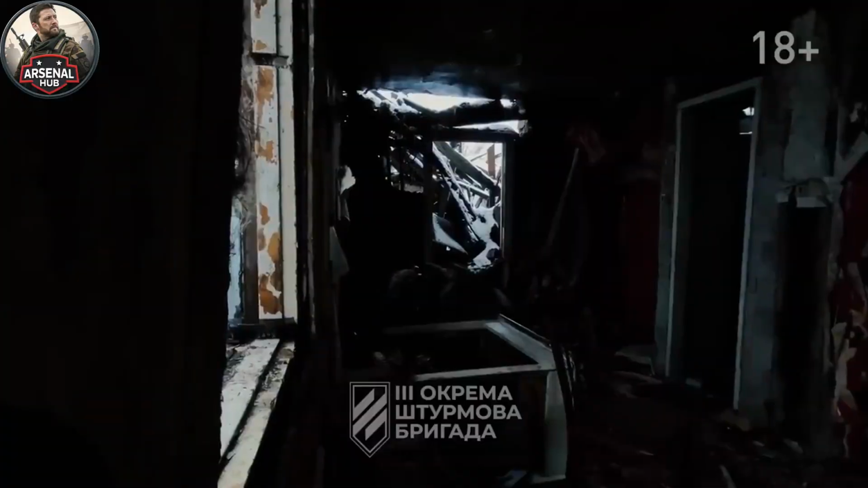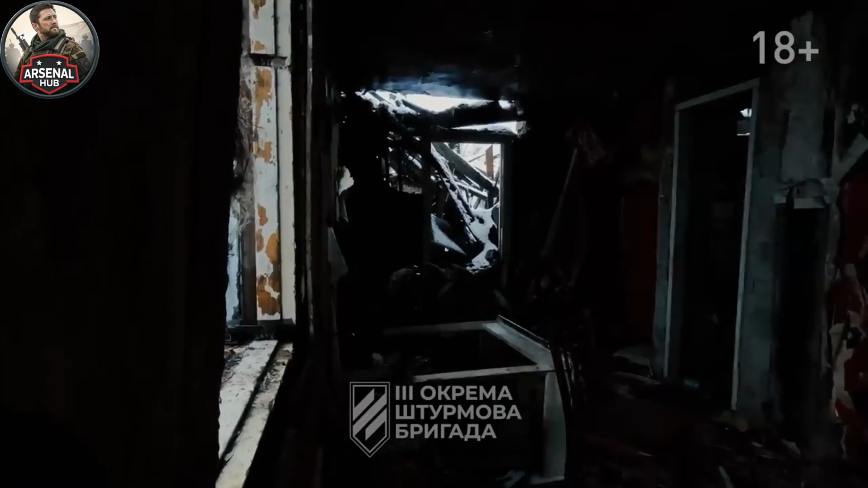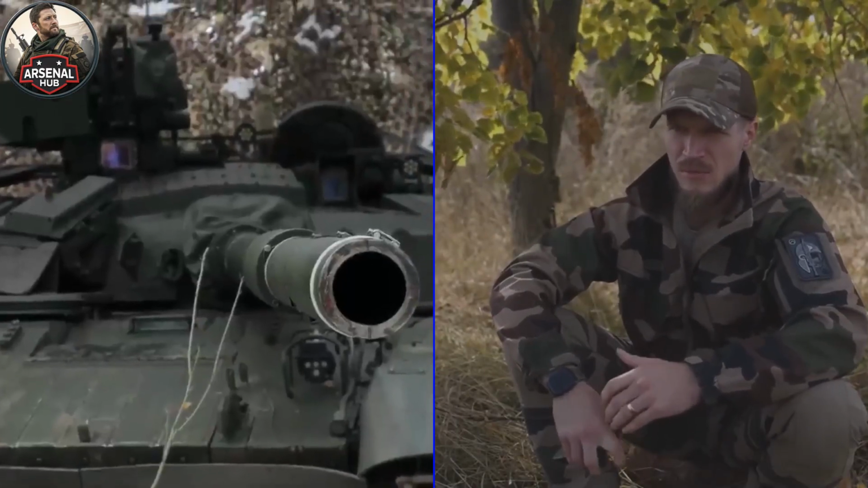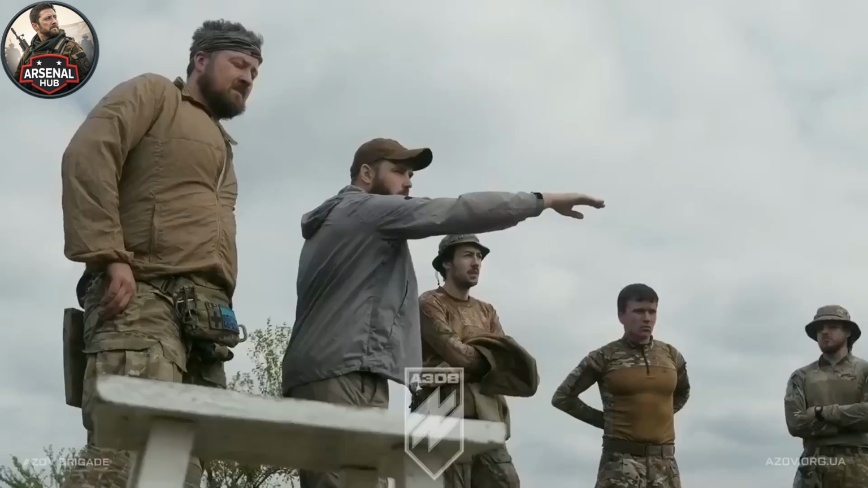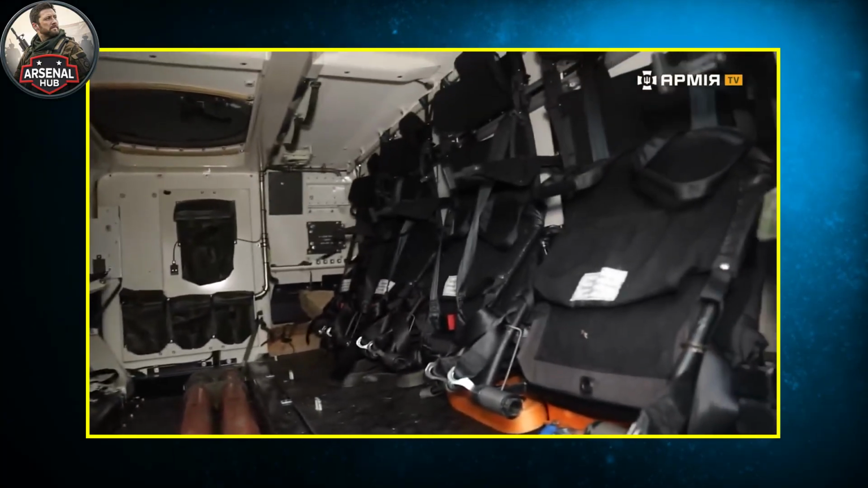The Russian forward positions that had been expecting reinforcement, the infantry units at the front that needed the additional combat power the column was bringing, received nothing. The column that was supposed to deliver that reinforcement was on a forest road in eastern Ukraine, its vehicles burning in sequence, its infantry either casualties or scattered into the forest.